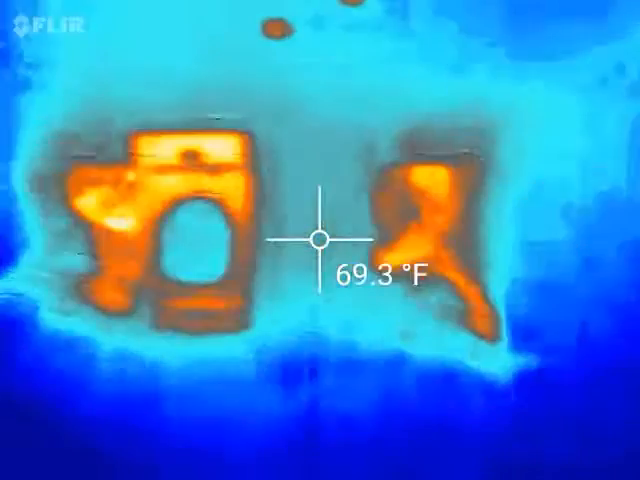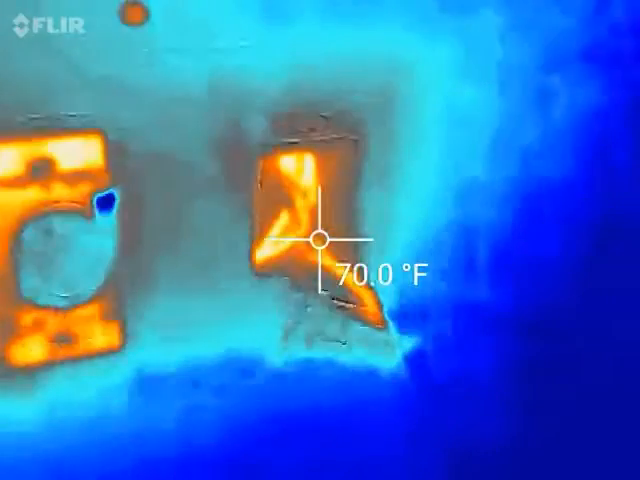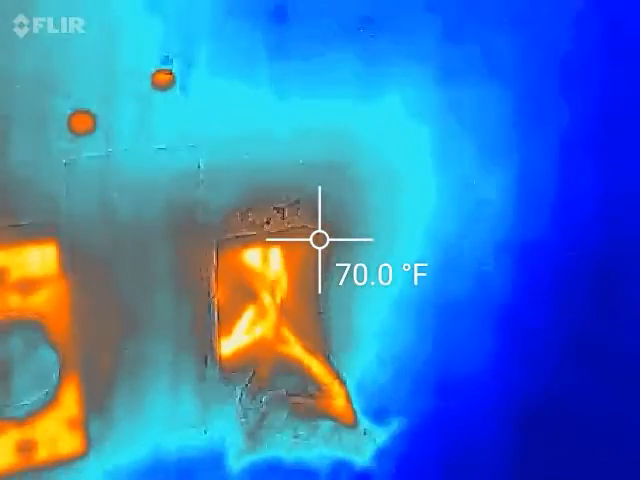So I think this side is probably just fine. Nothing real hot in there.